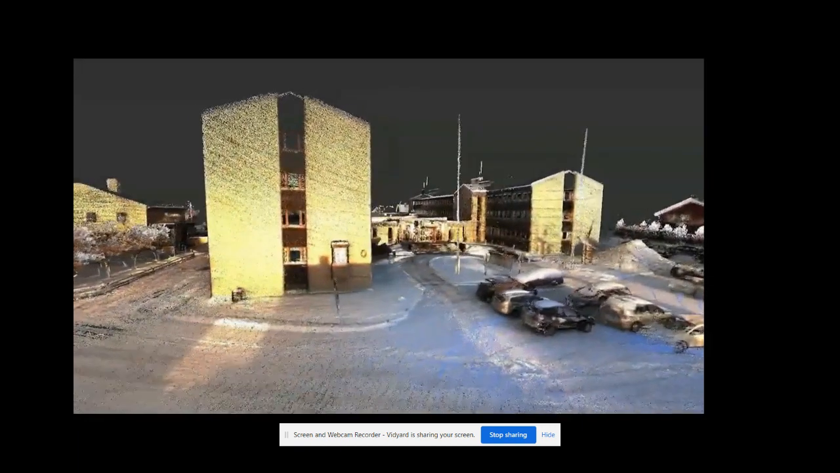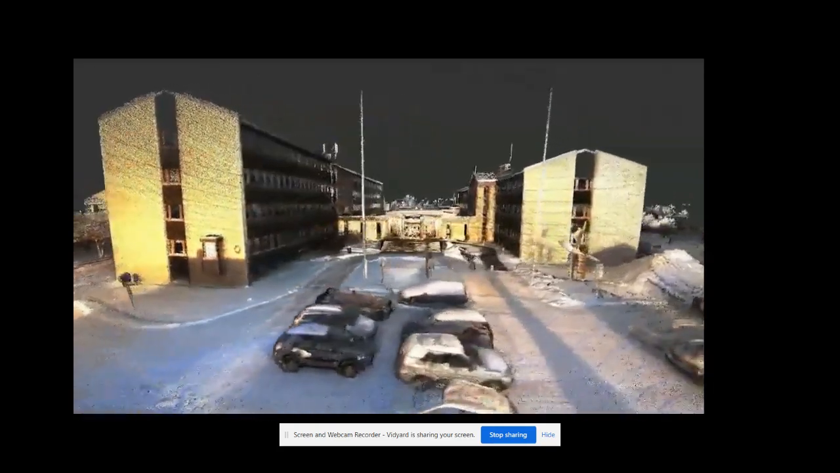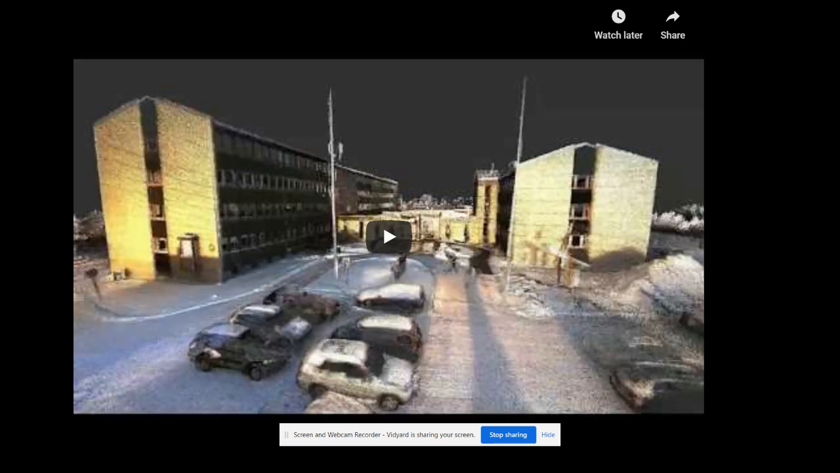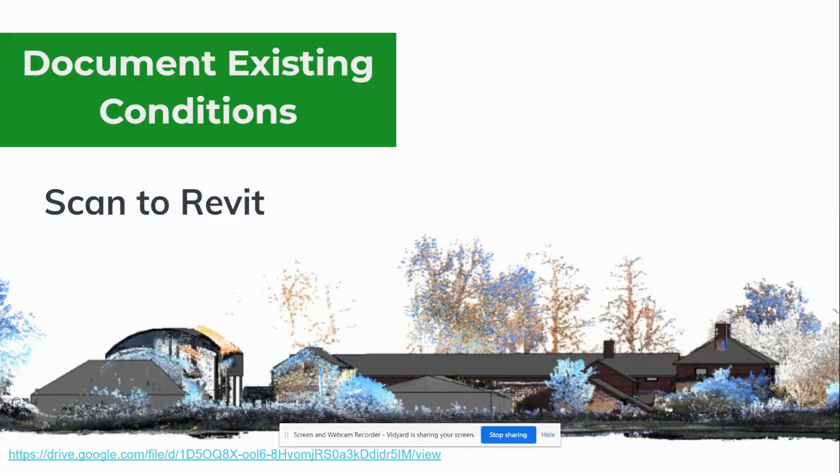And here you can see the result of the colorized point cloud. This is just from one steady walk around the exterior of the building, like 8 minutes, and you capture all that information. One of the most common use cases people use our scanner for is to document existing conditions. You want to know what's on site, what's in the environment, and take that scan and bring it into Revit.